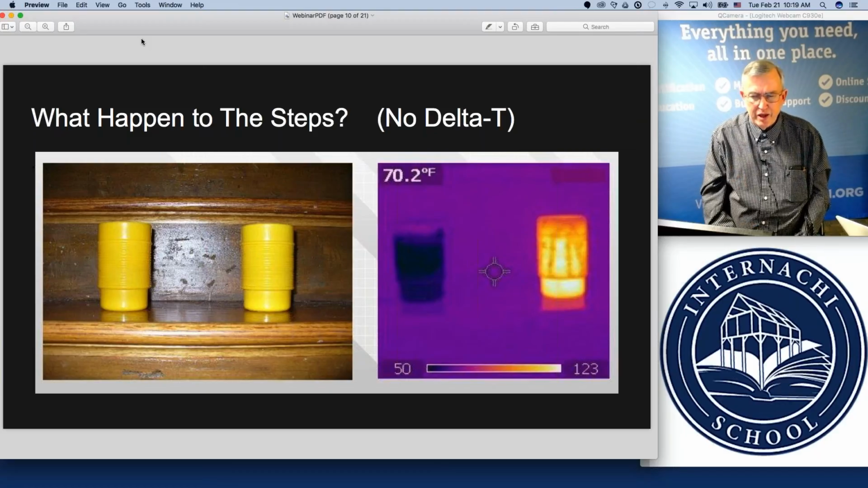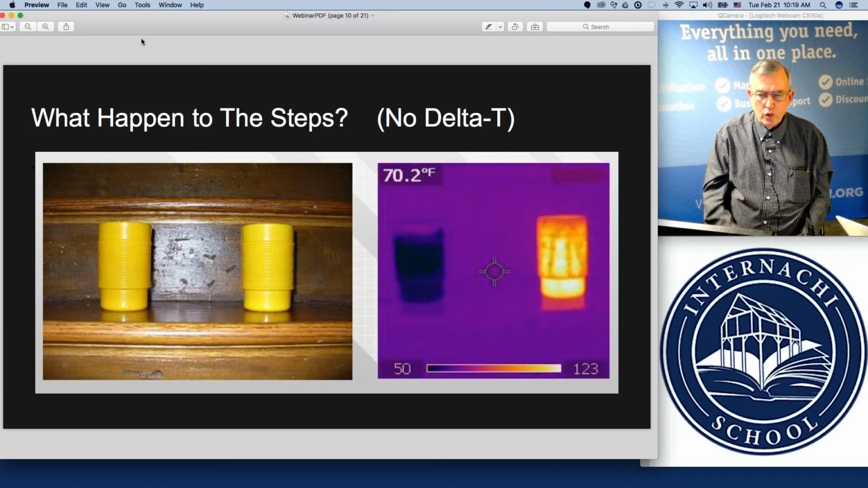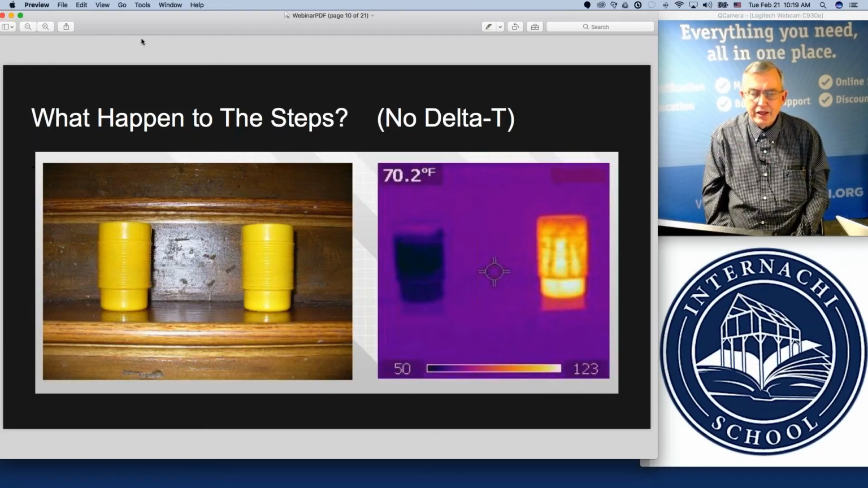You can see from the image on the right, a poor delta T environment can make an entire set of steps disappear.